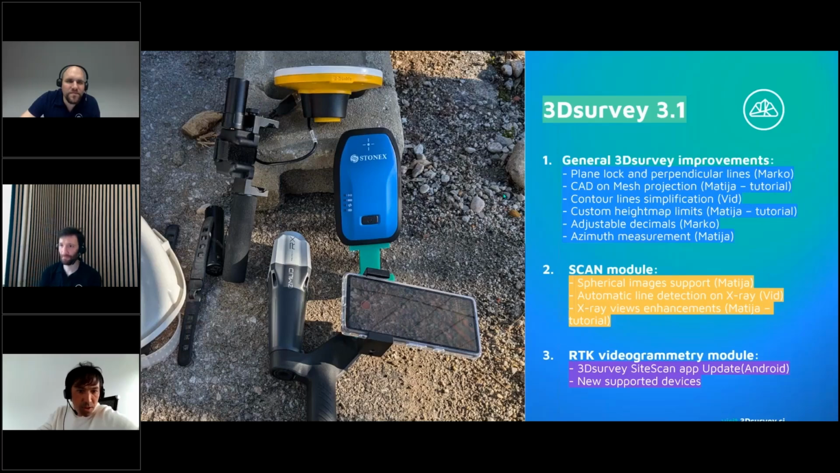iPhone support for RTK videogrammetry, supported? Not yet, but there are a lot of requests coming, so we'll probably need to start working with this one. The plan was first to do the Android to get the feedback on how powerful it is, and then we go also for iOS. But nevertheless, if you invest 400 euros in an Android device, you're ready to go already now and use it. But yes, we know, and thank you for this one.